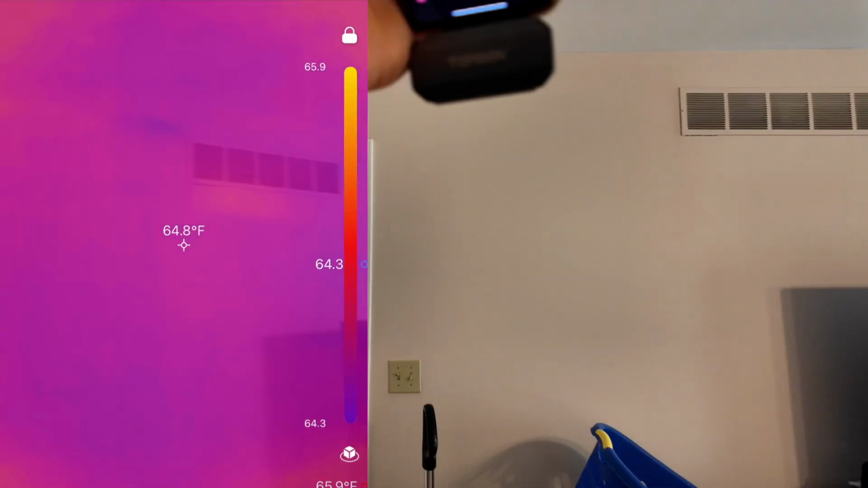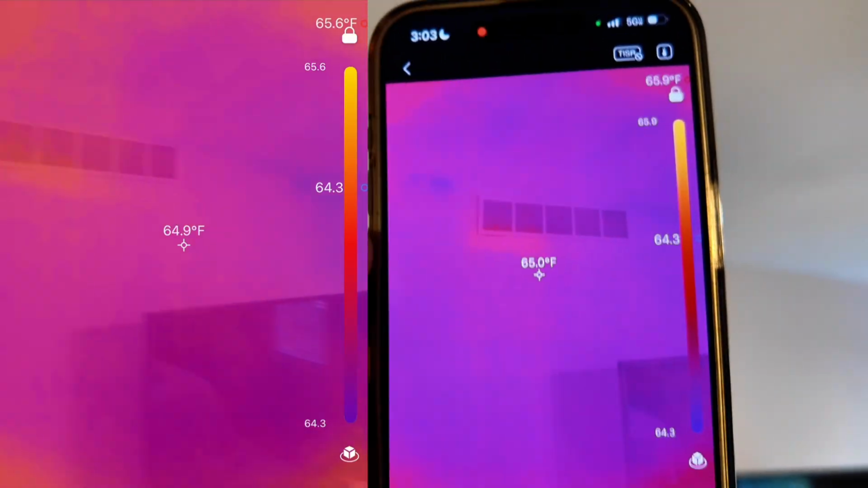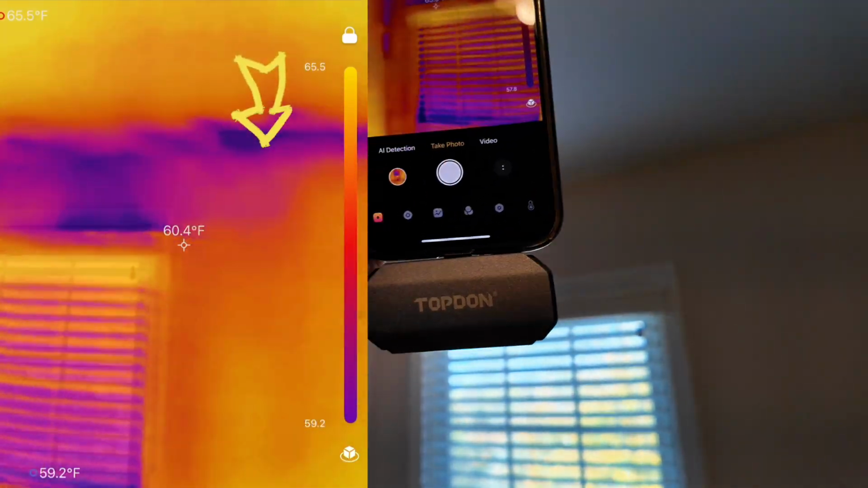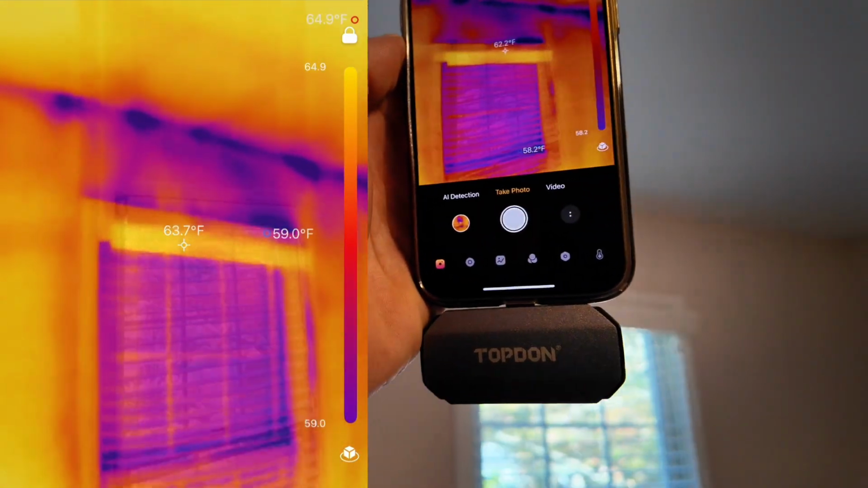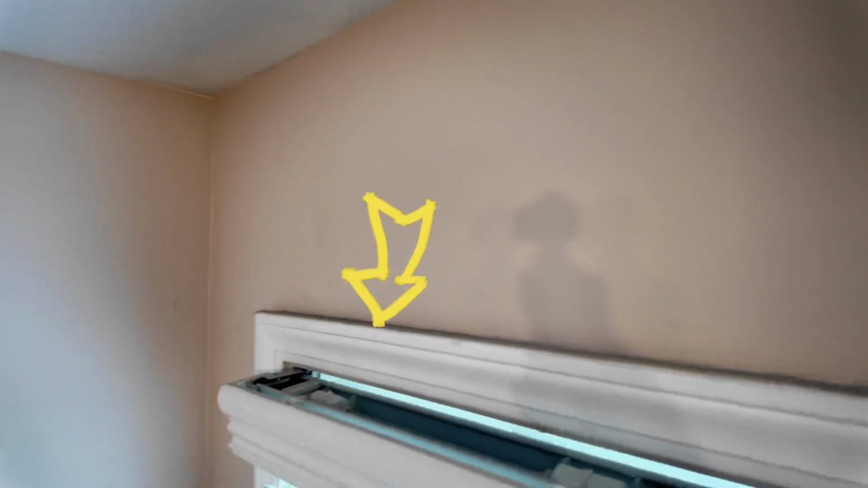But over here before, there was a lot of air coming through this top plate where the return duct is on the wall. And I don't see anything now, so that's great. Looks like at the top of this wall, we've got leakage across the top plate that did not get sealed, and across the top of these two windows. Definitely across the top of that window. A lot of these windows don't get caulked. The trim does not get caulked on the top side of the window because the painters don't actually see that.